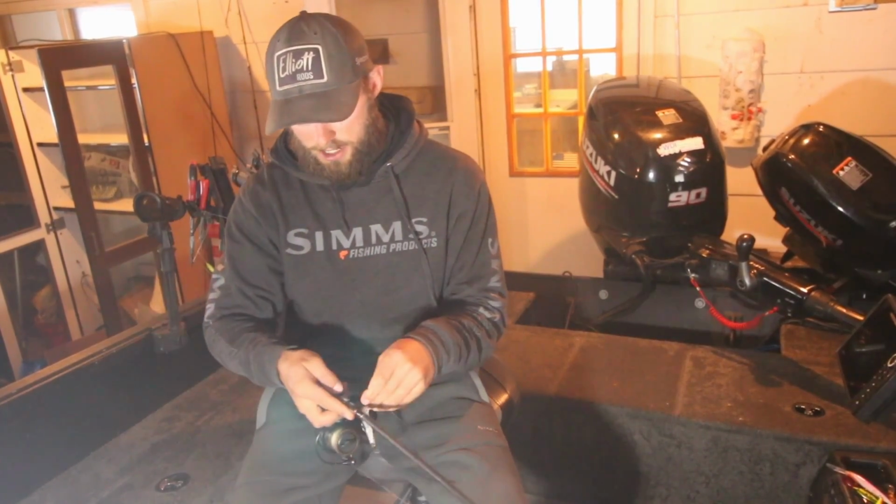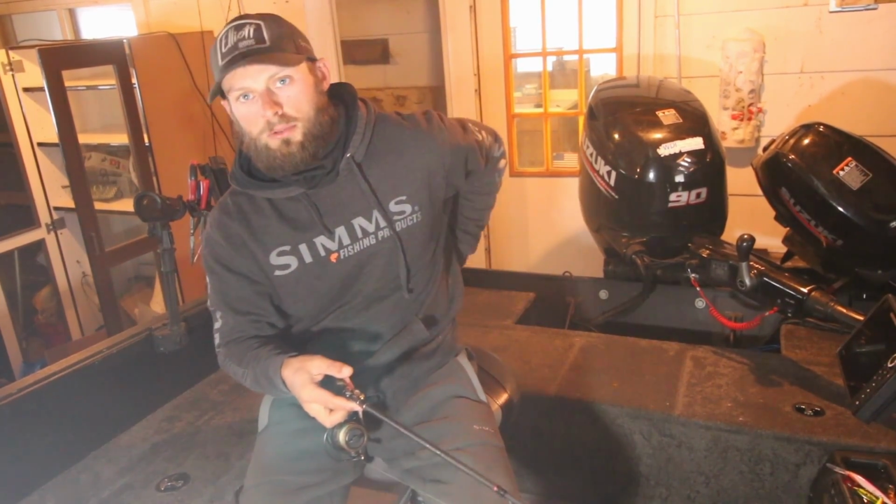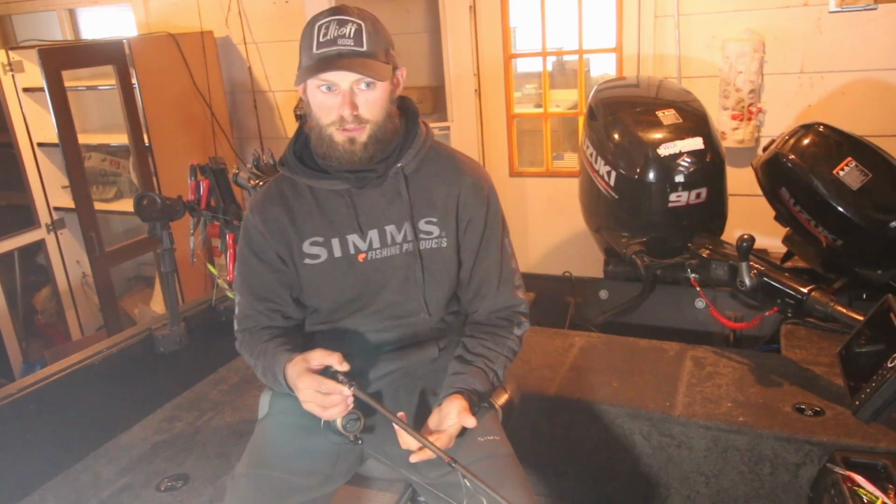So having a medium light action rod and something with tip play is incredibly important when you're doing a lot of this real cold water jigging. And you can see there's a fish that I caught earlier today where I loaded the rod up, and I was like, is this seriously a fish on here? And then I finally set the hook. That's a little bit more extreme than happens most of the time, but if you're fishing with a really stiff rod, you're going to miss most of those fish.